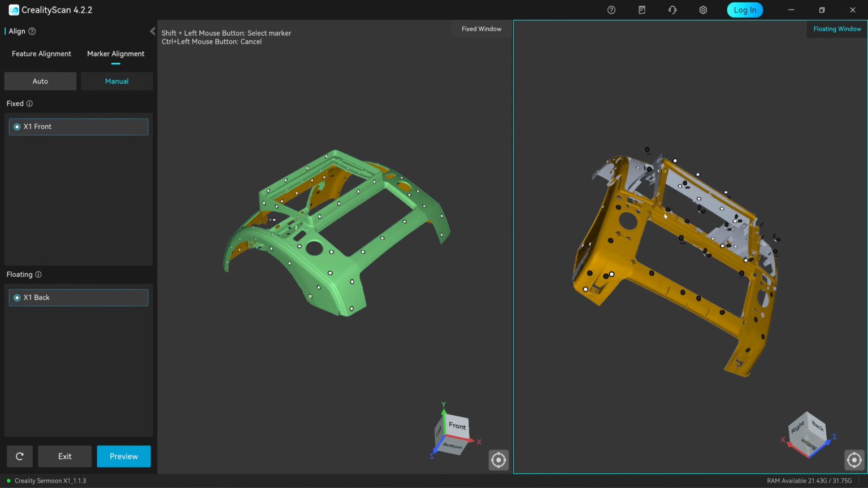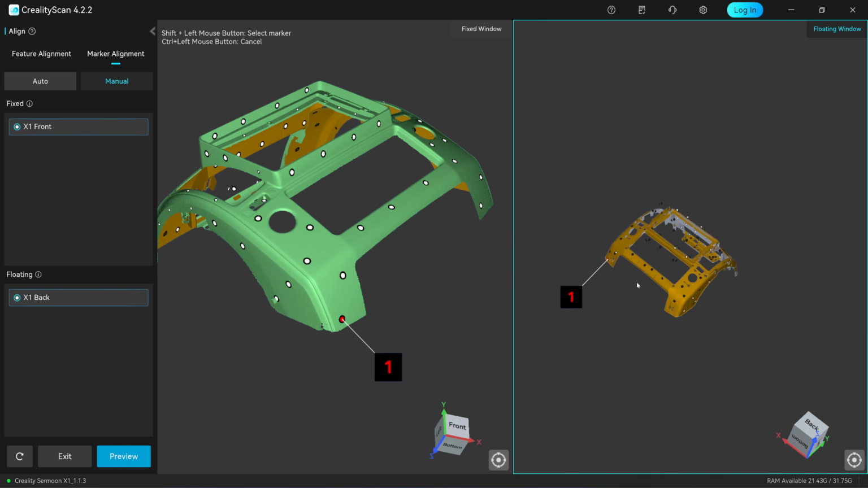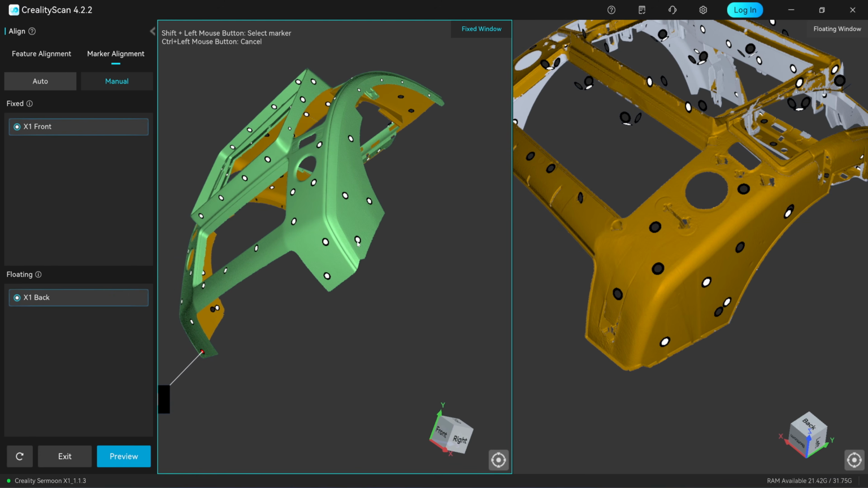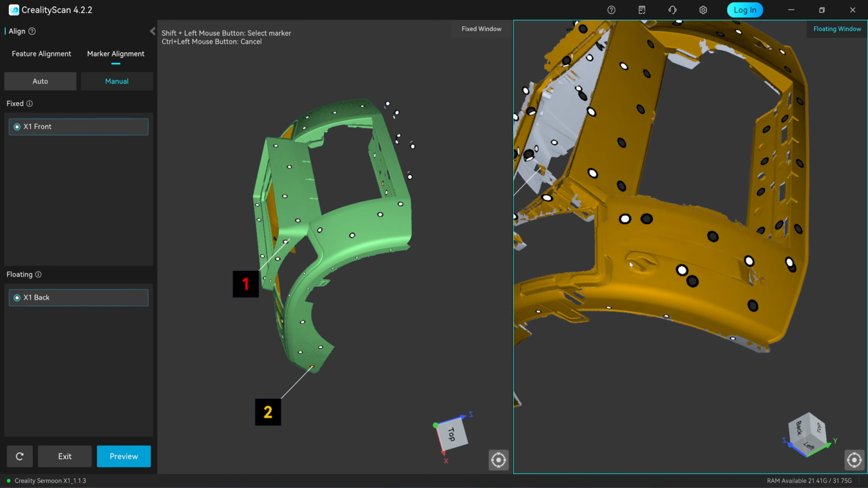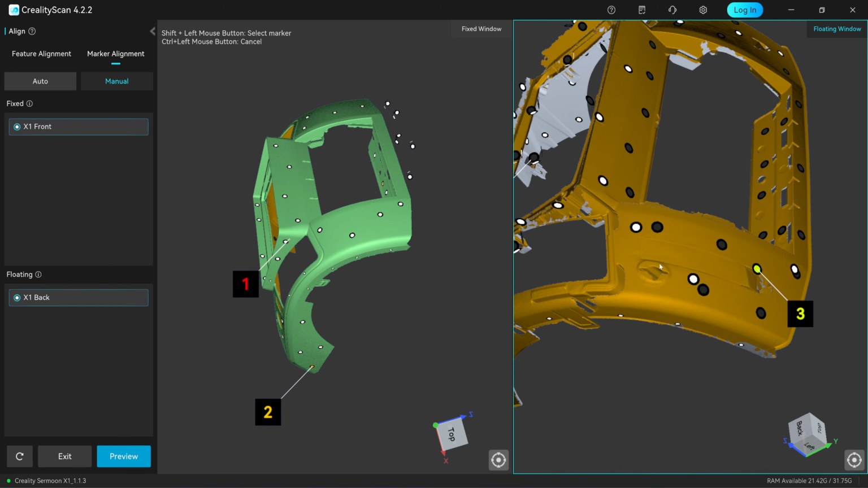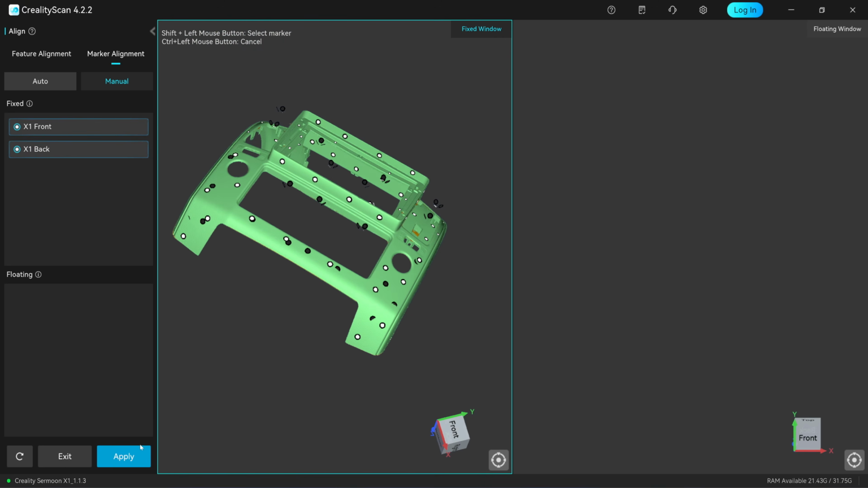I will rotate both scans to the same orientation and pair 3 markers for alignment. Notice that the scan in the right window has no sidewalk captured. That's why I'm using marker alignment instead of feature alignment, which requires overlapping point clouds. I pick 3 pairs of markers around different corners, then click Preview and Apply.